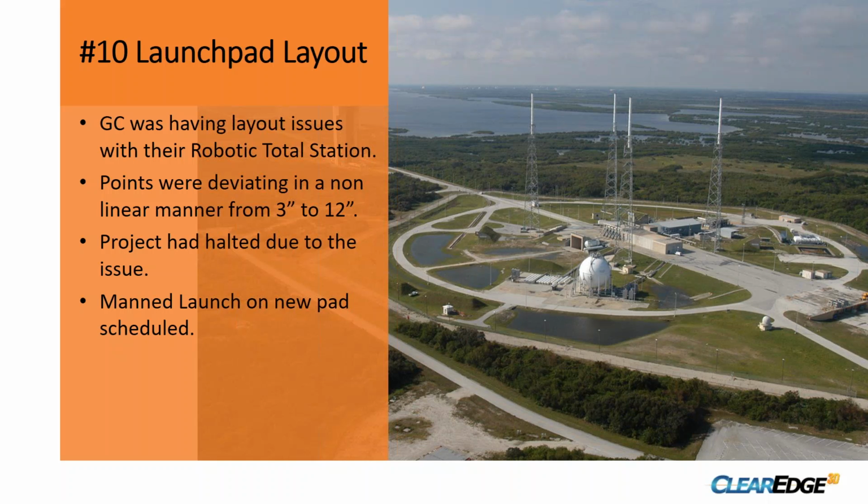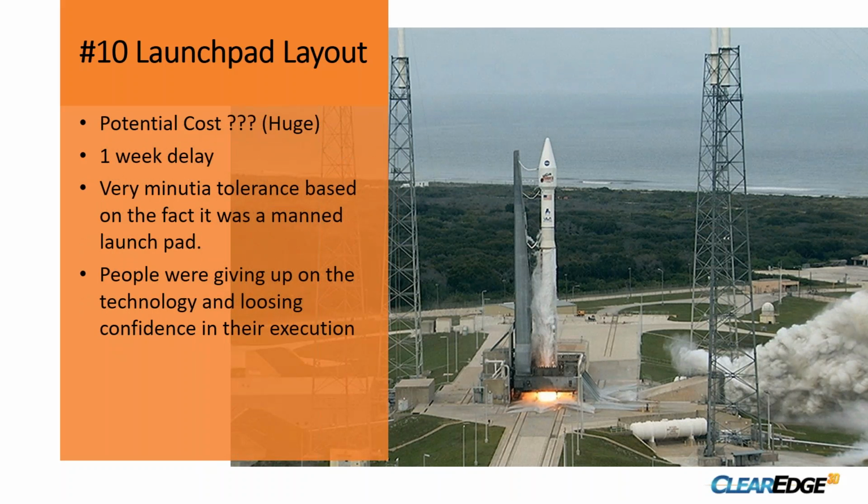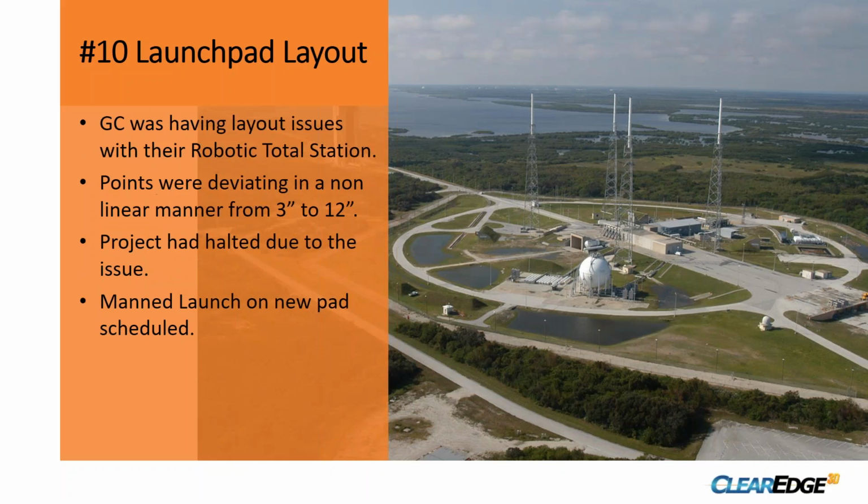So I raced down there, got to the project site, tested the equipment. Everything was working fine, as always, in a trailer. Got out to the job site, set up, did some backsighting. Couldn't quite figure out what was going wrong. The issue that they were having, and if you look at the launch pad, it looks like a perfect circle, was that as they got closer to the center of the circle, the points started deviating in the wrong direction. They were going from about 3 inches to 12 inches, which was strange.